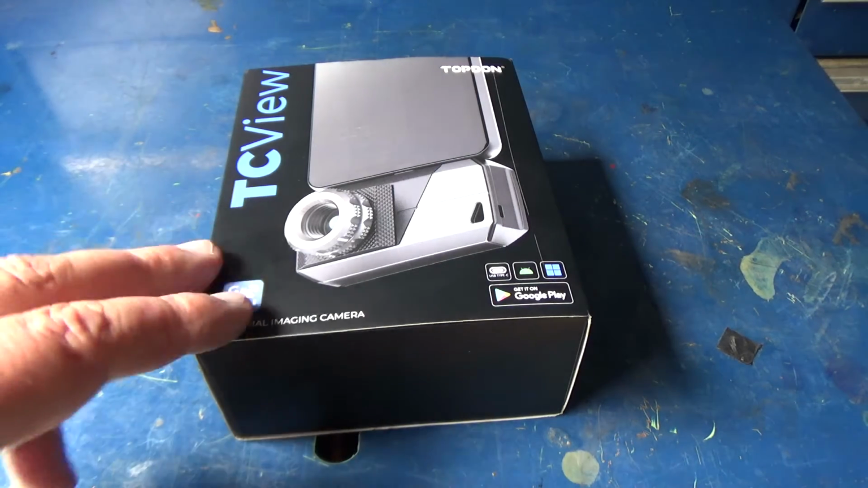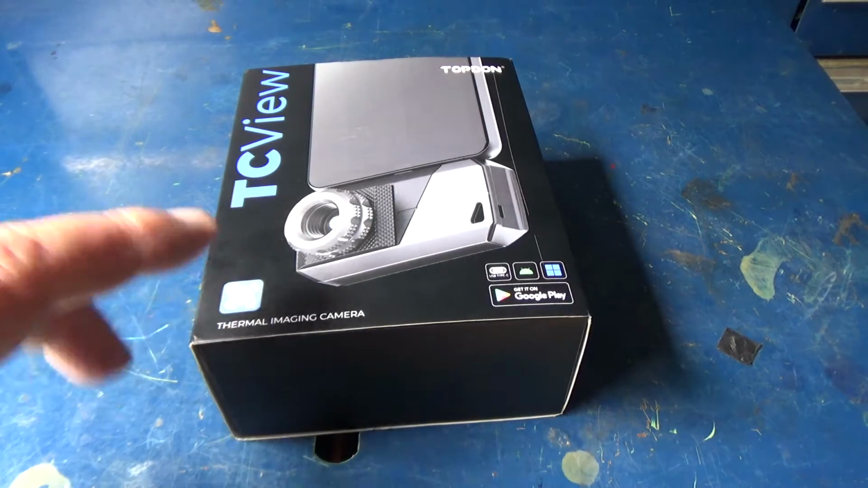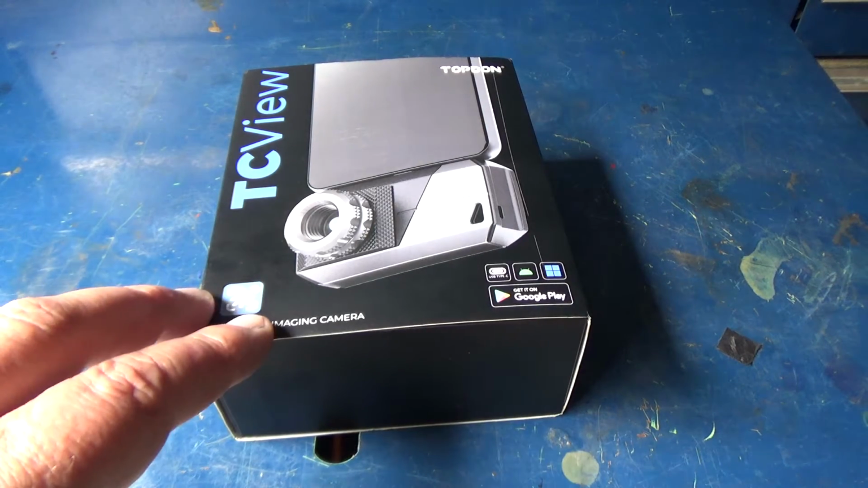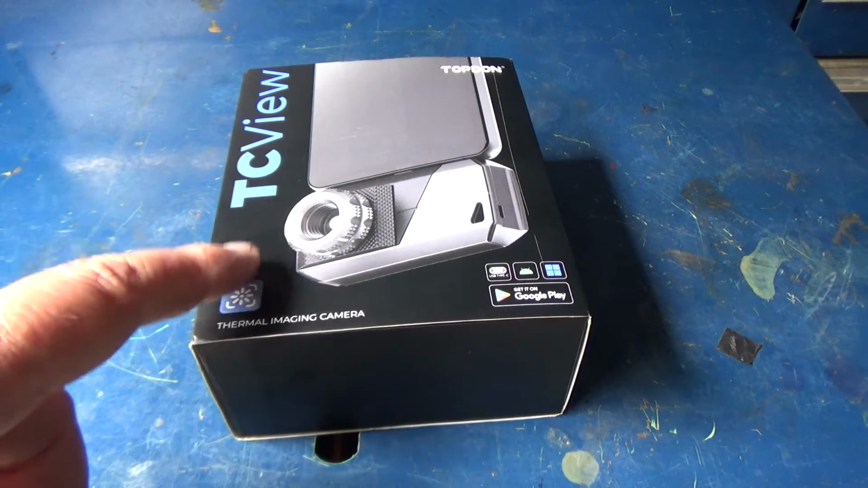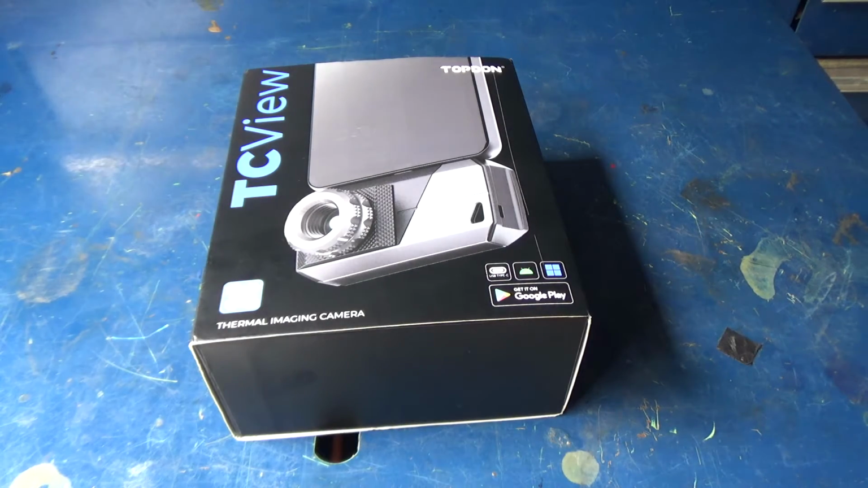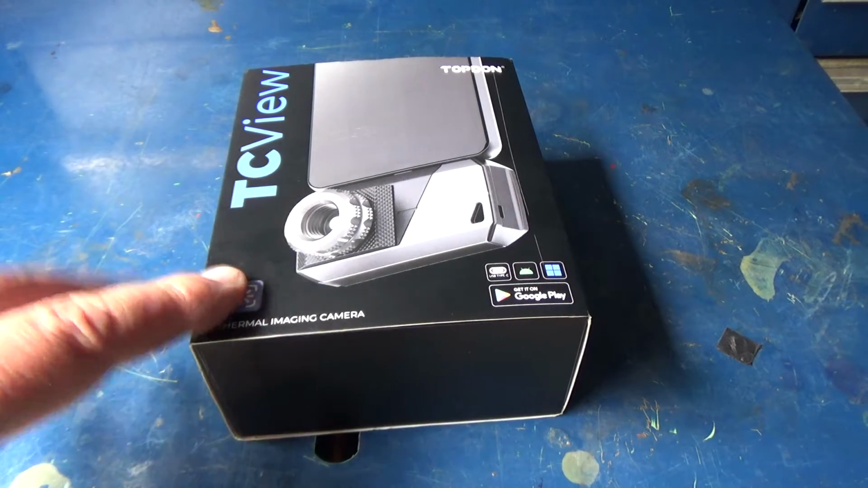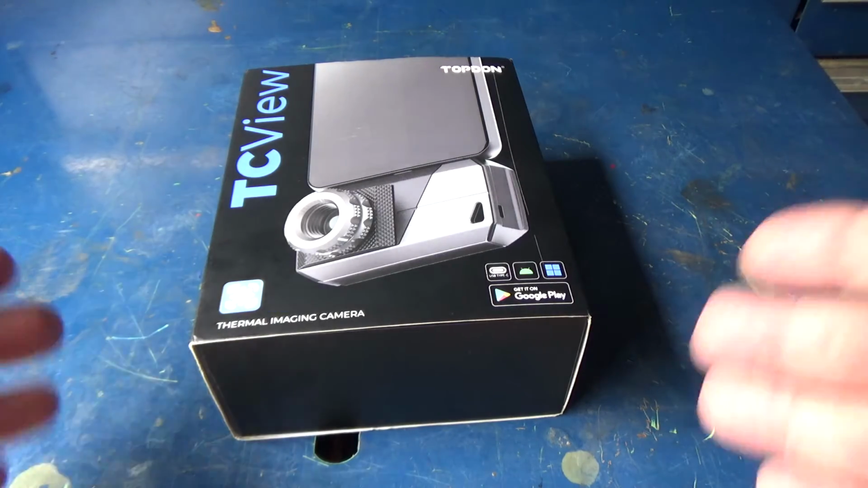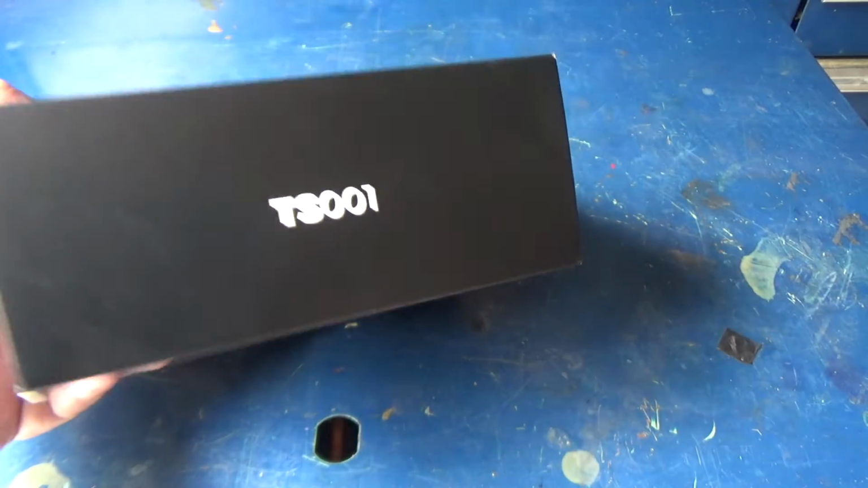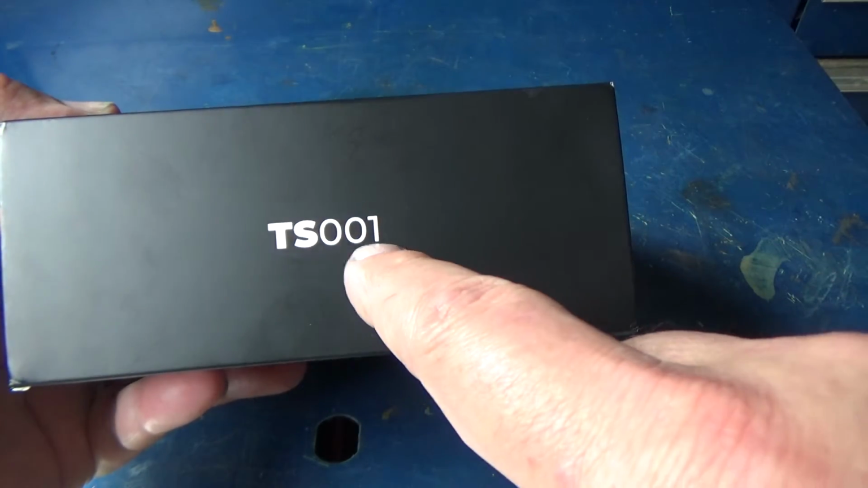Hey guys, so today we have a TOPDON thermal camera we're going to take a look at. Now they sent this to me about 3 or 4 months ago, but it was not on the market yet. They just wanted some testing done, and about 1 or 2 weeks ago they emailed me and said that it was available for sale now, so I could do a video if I wanted to. And I'm really impressed with the specs of this camera. Now, this is the TS001.